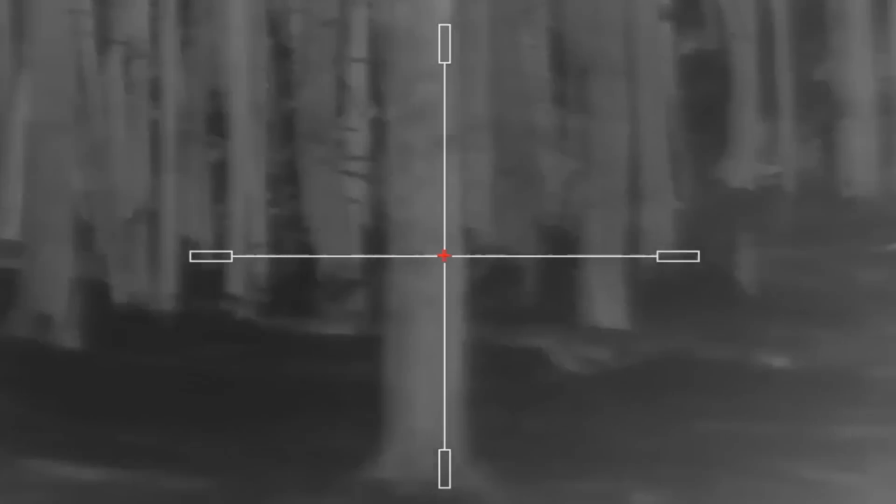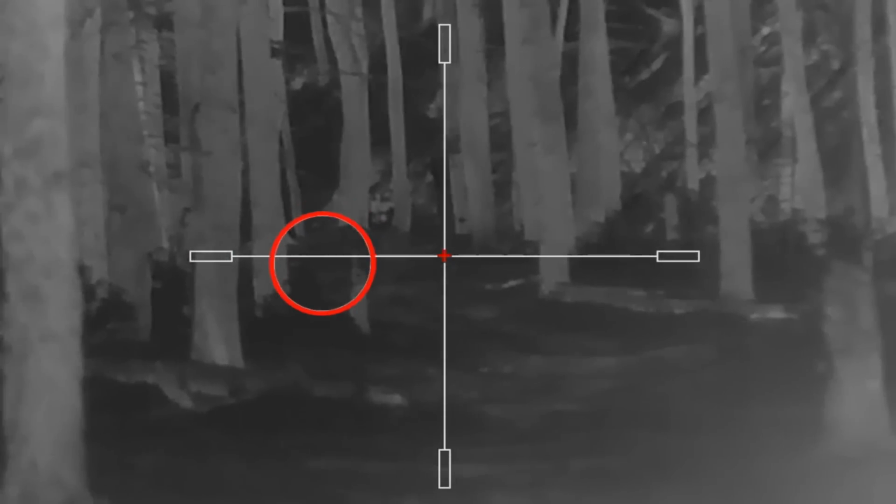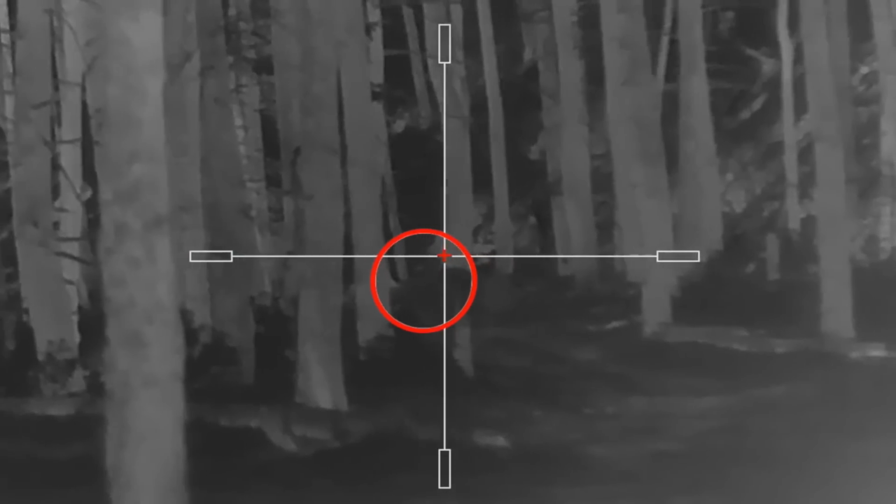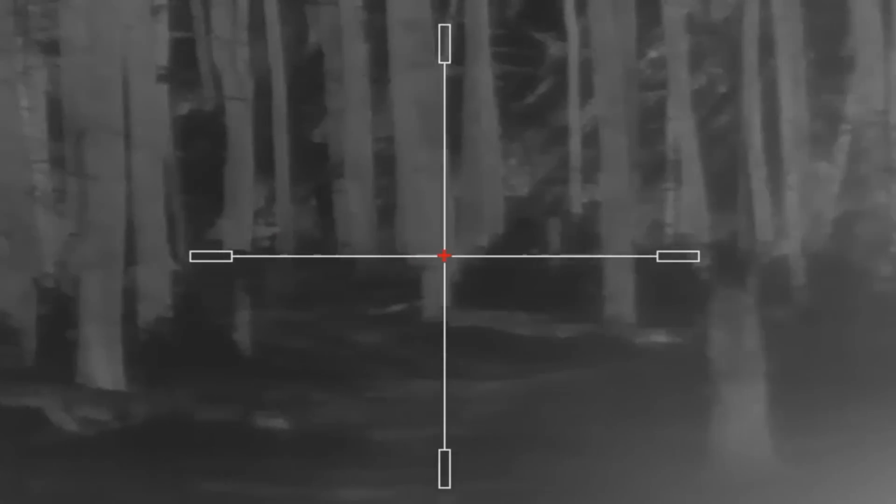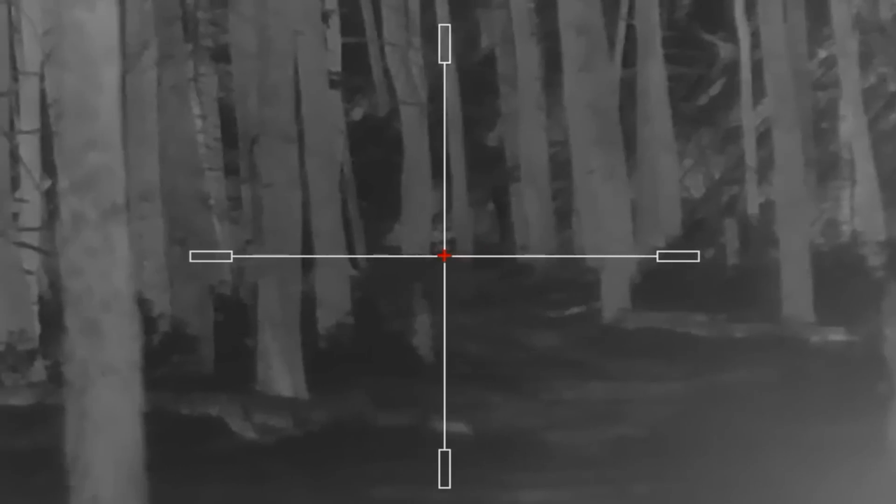I tried flipping down my nods and looking for it through my nods, and I couldn't see anything because my nods were all fogged up from the rain, which you can't really see here. But man, the combination of rain and we didn't have a chem light on this target, so this one was, frankly, impossible for me. I just could not find the target.